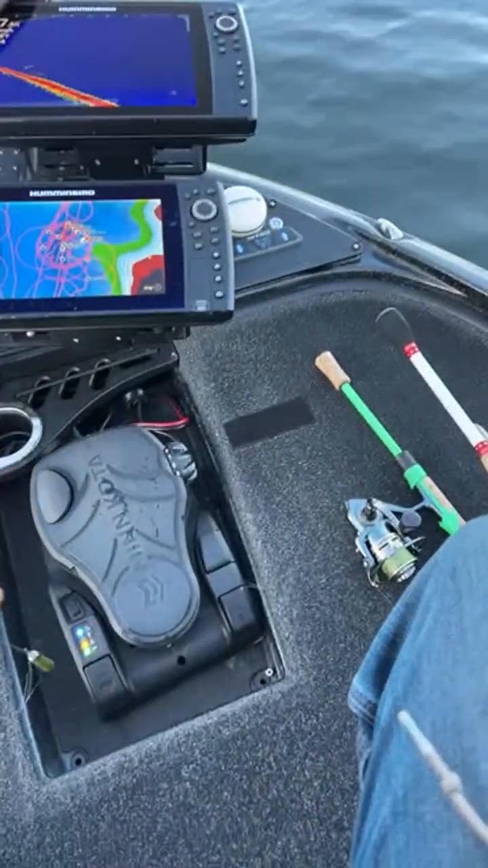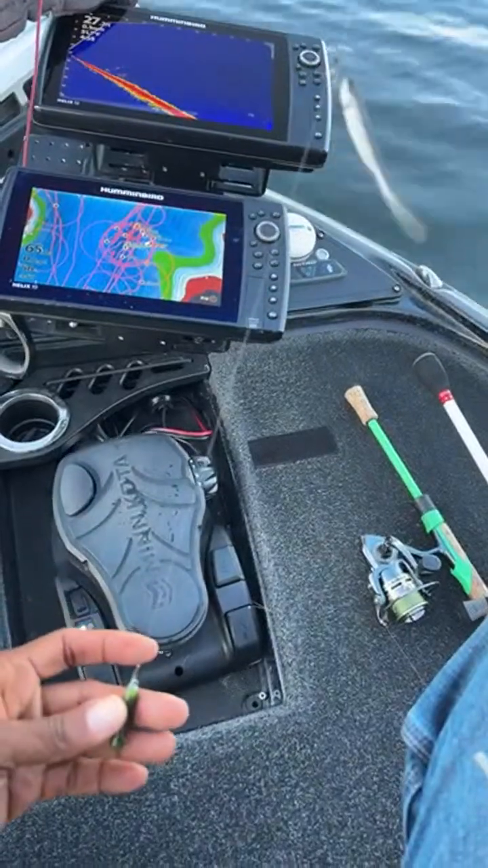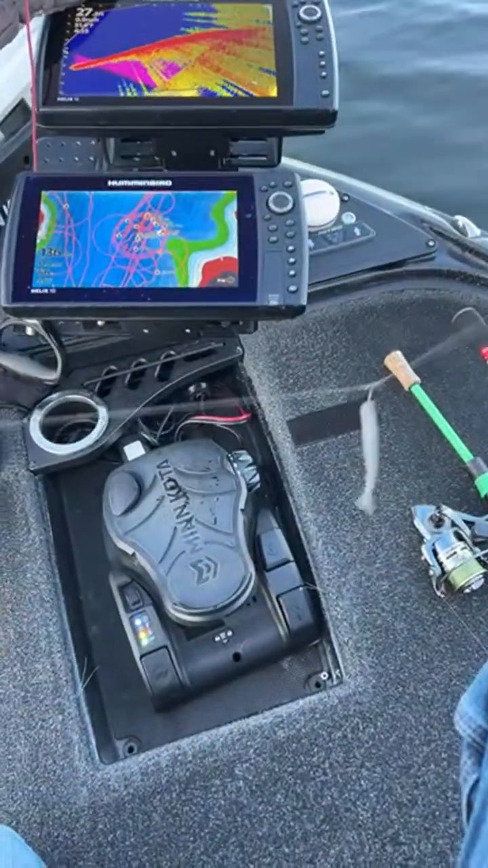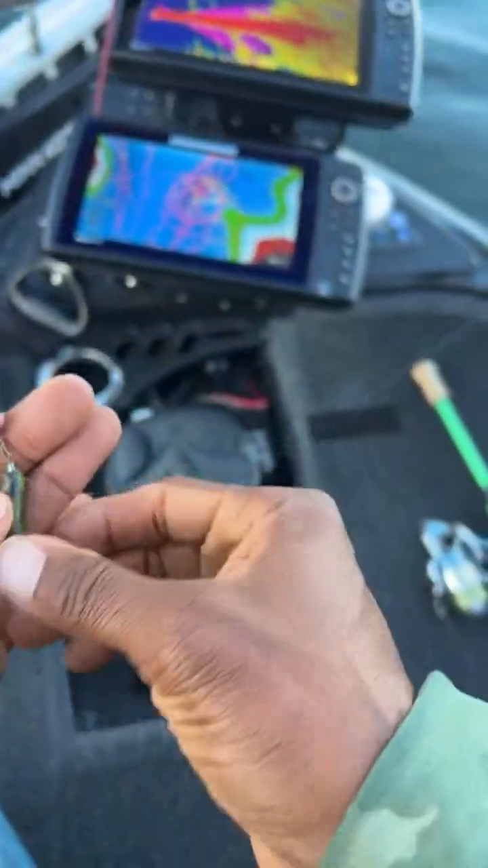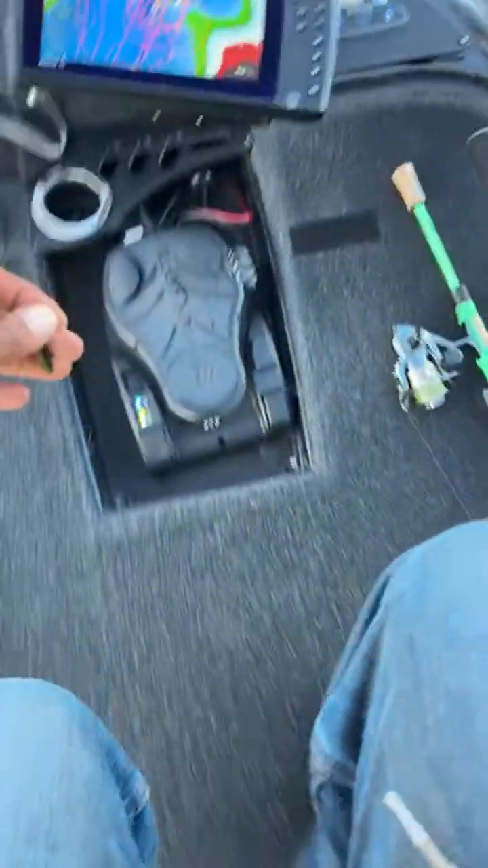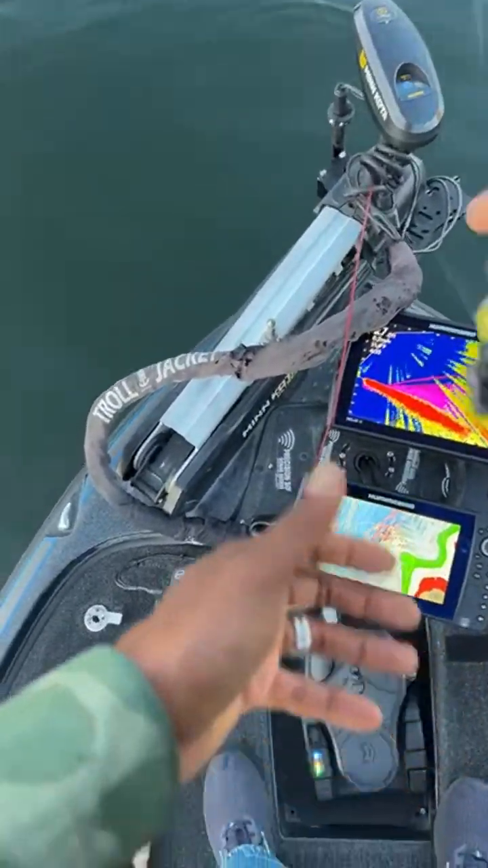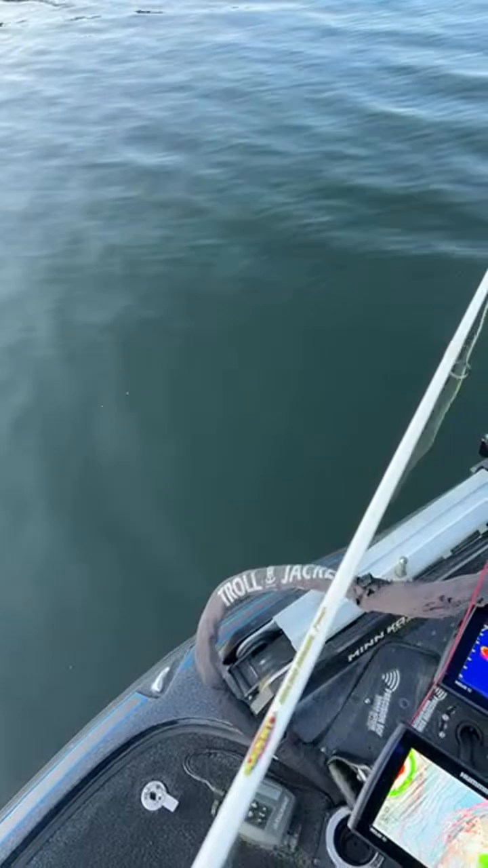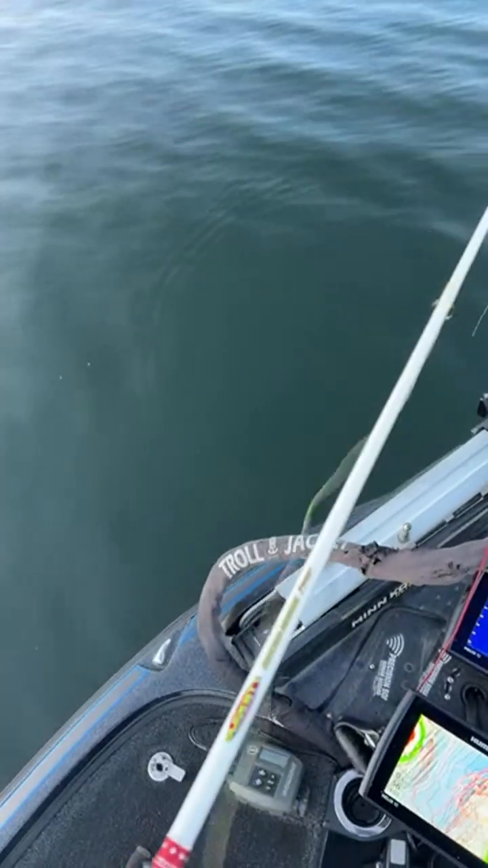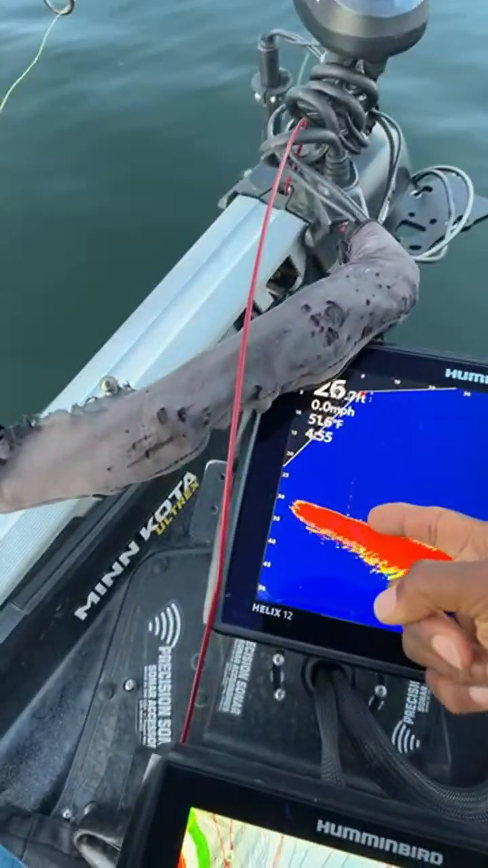I'm going to make this tag line. Let me see. That's about a foot long on that tag line. And I know those fish are down there relating to the bottom. Well, I guess that tag line's about good. So we're going to get right above these fish, drop that line straight down there, and just let it sit and see if they'll hit that bait. So there's my bait, just fell right there, and I'm just going to let it sit down there.